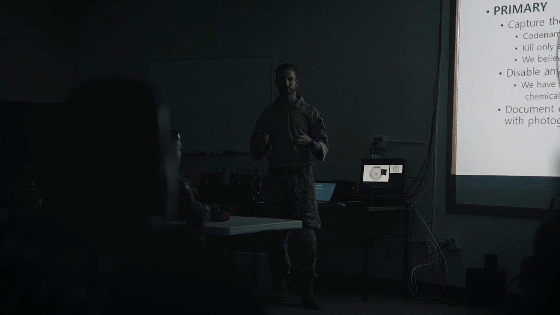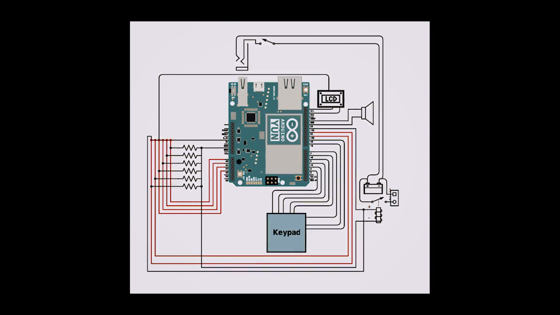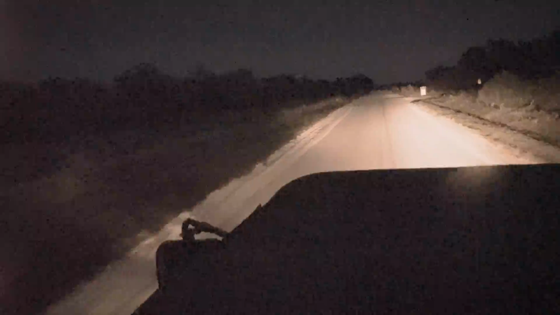Actually, we had a safety and mission briefing before, and someone had to pay attention on how to defuse this bomb as our EOD. But luckily it wasn't me, as I had no idea how to work this schematic. And that's where we're at. Now let's go and catch the bomb maker.